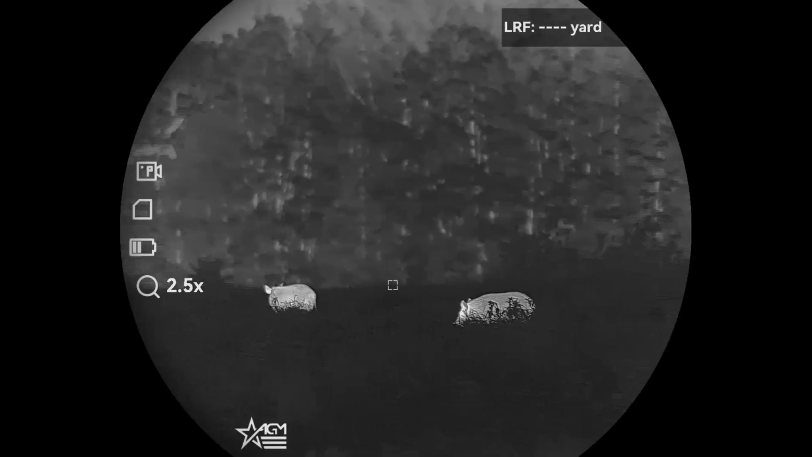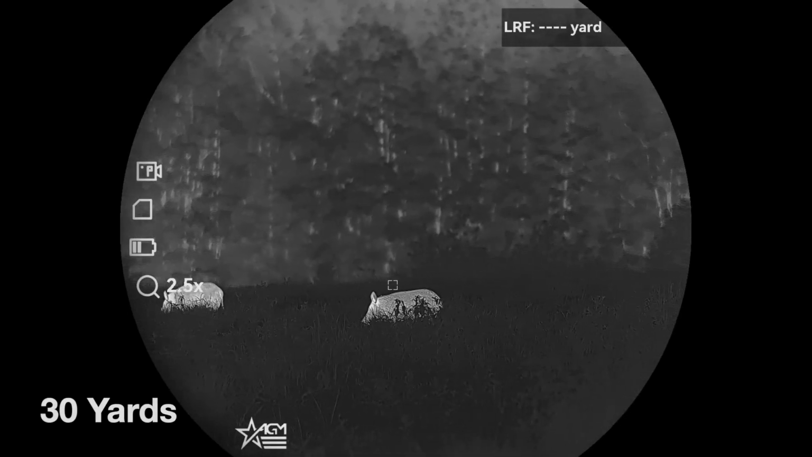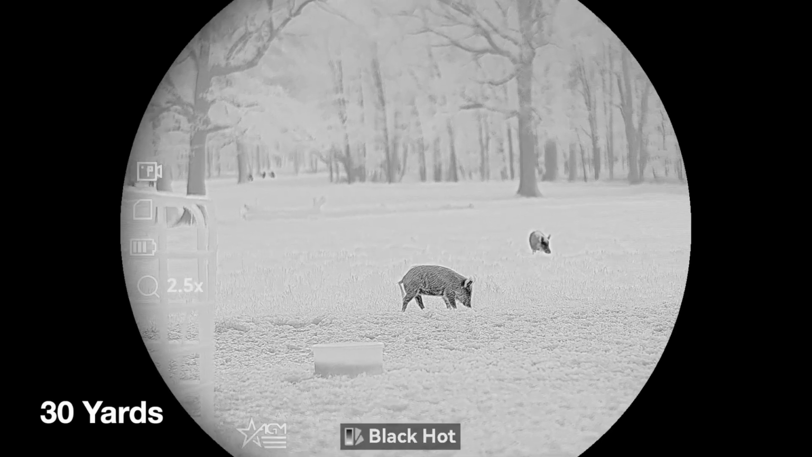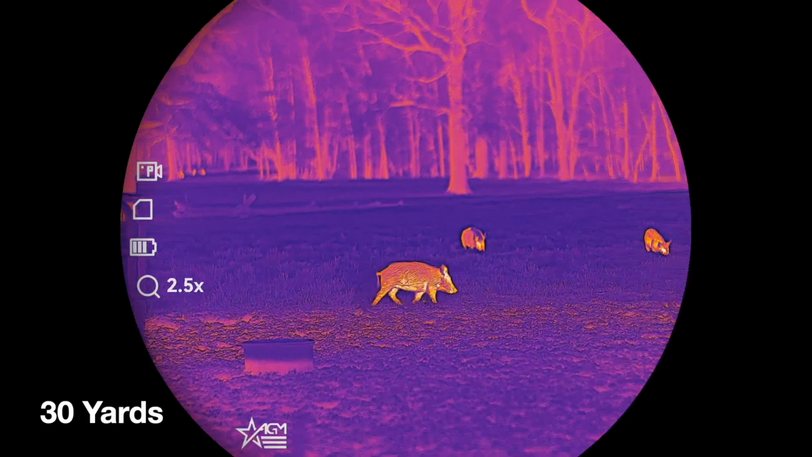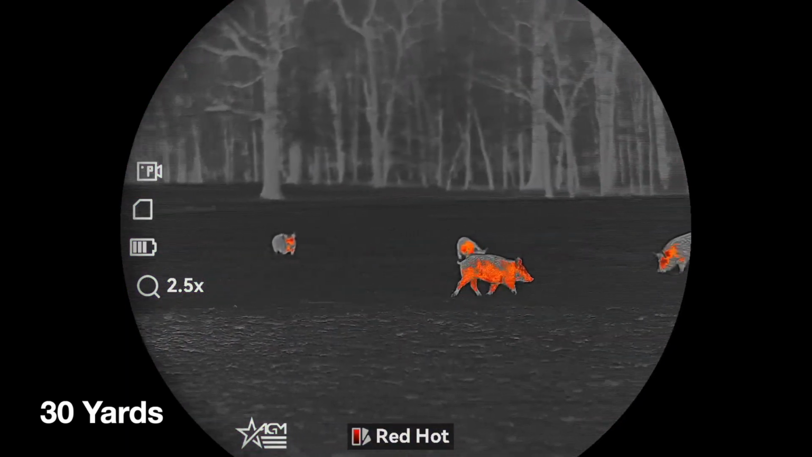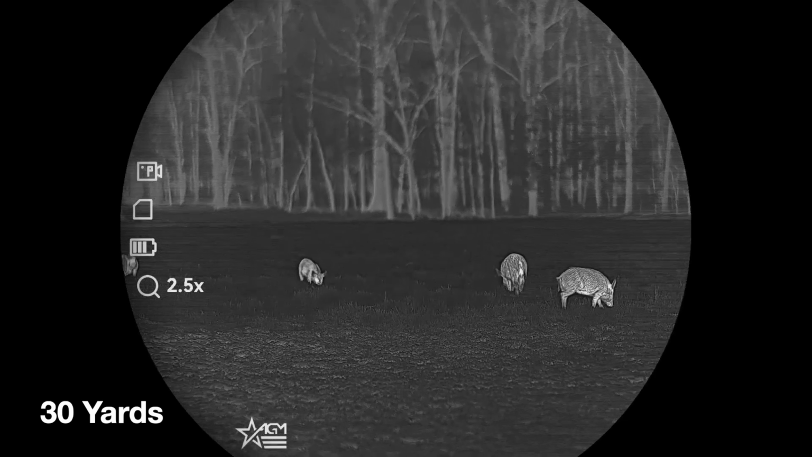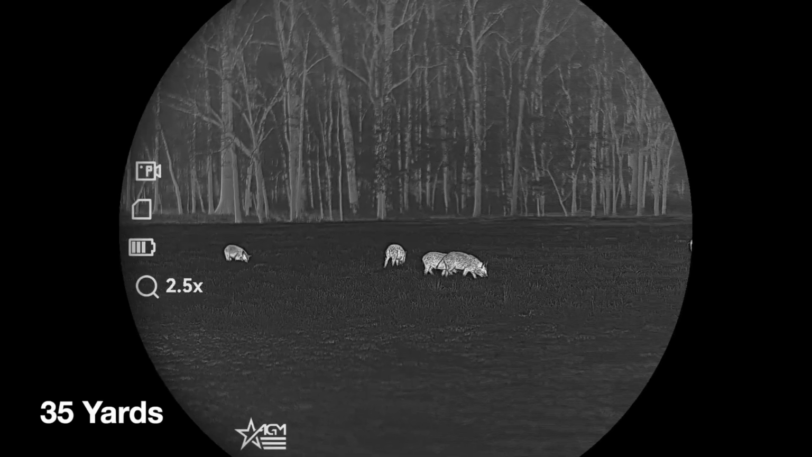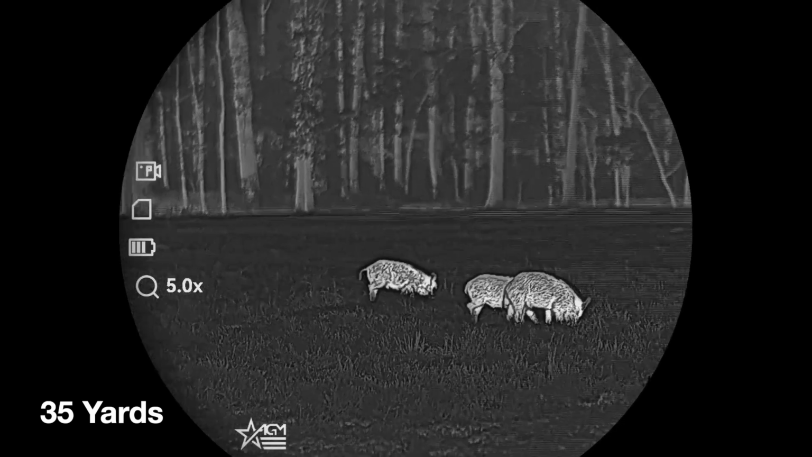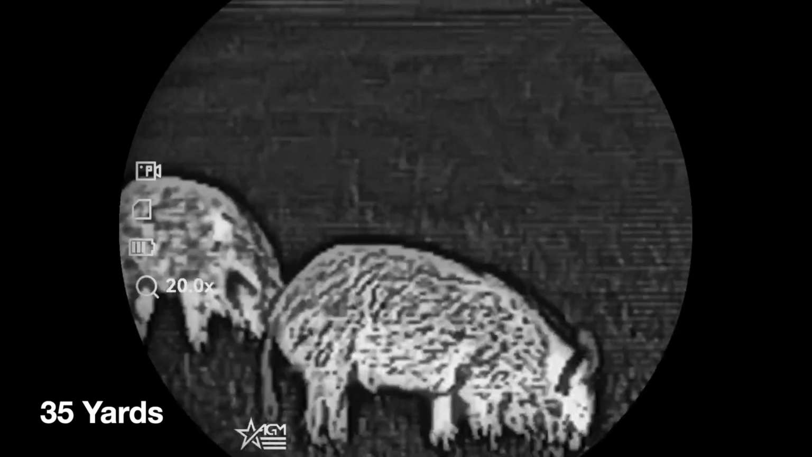It is a sub 18 millikelvin NETD rating. It's got a 65 millimeter objective lens. Field of view is 71 foot horizontal at 100 yards. It's a 2.5 power base magnification. Digital zoom goes all the way up to 20 power. It has got a detection range, according to AGM, of 3,550 yards. There is nowhere in East Texas that I could test that, so we're going to have to just go with that.